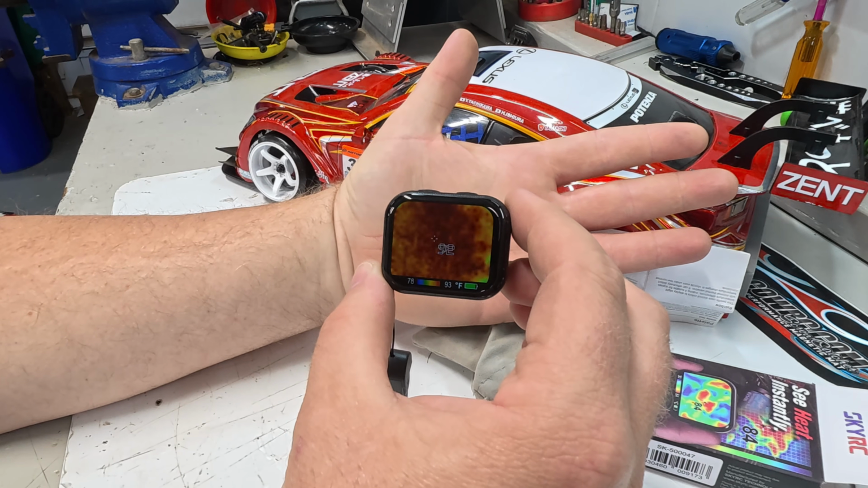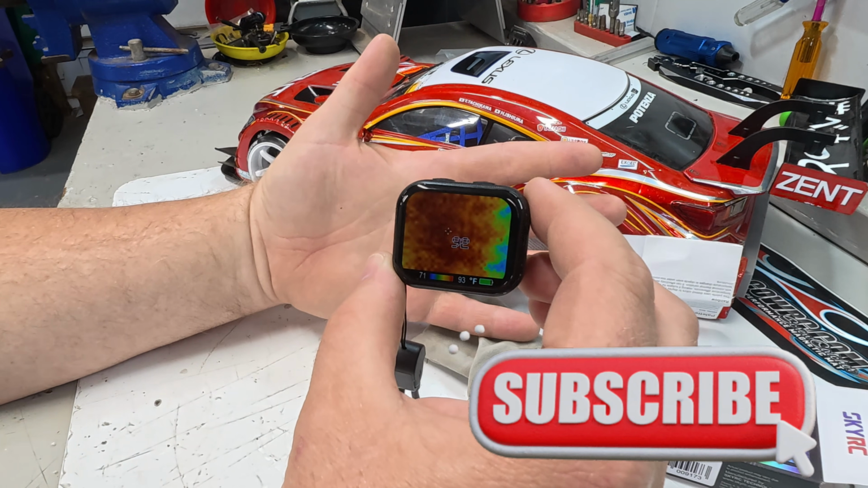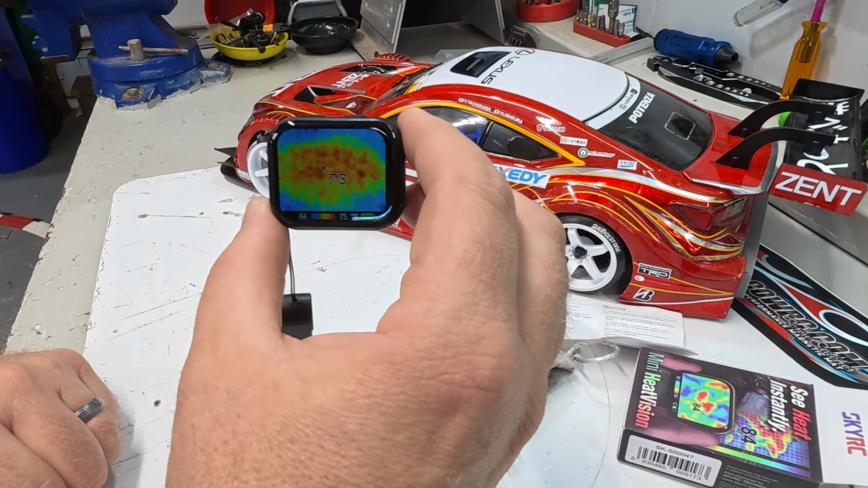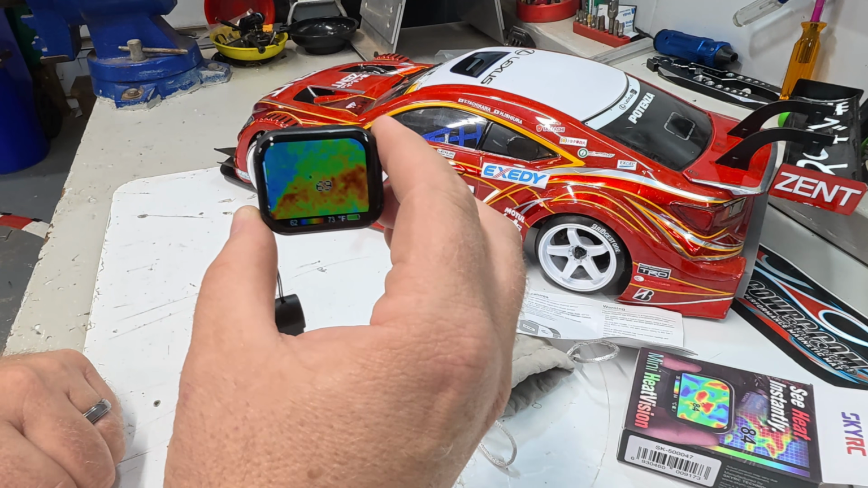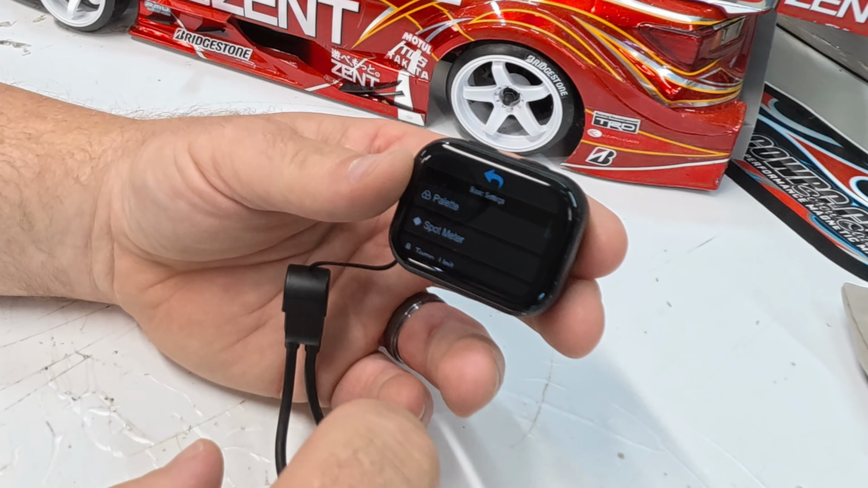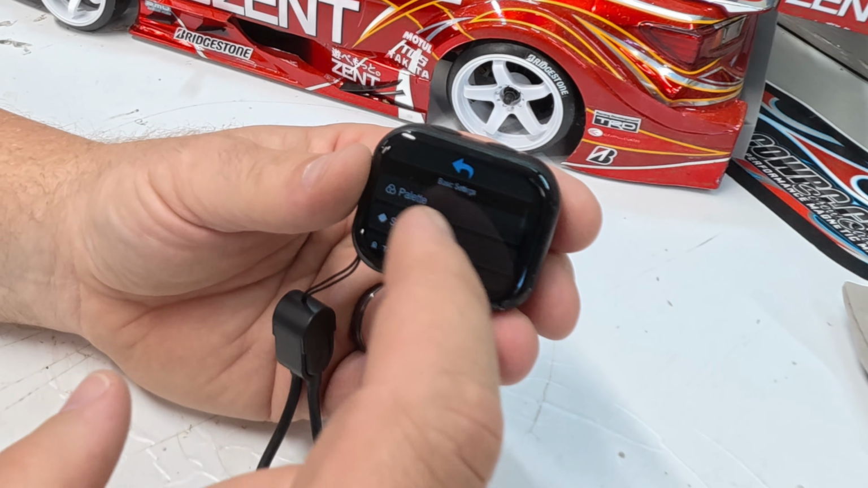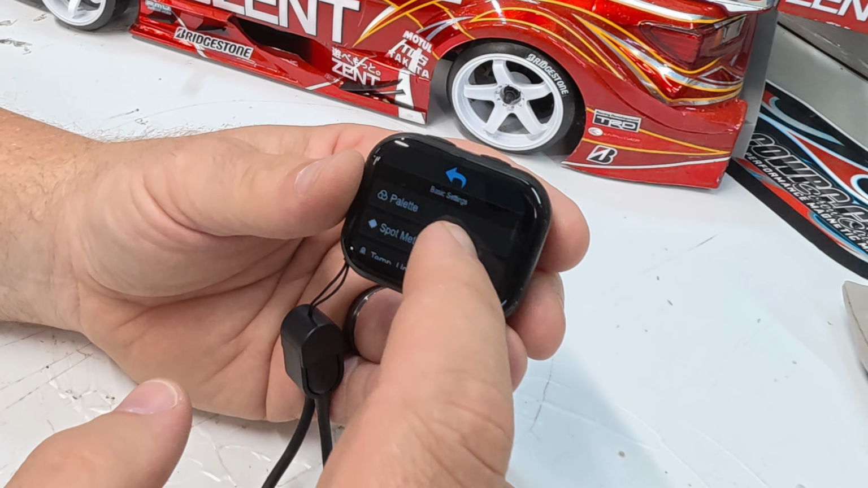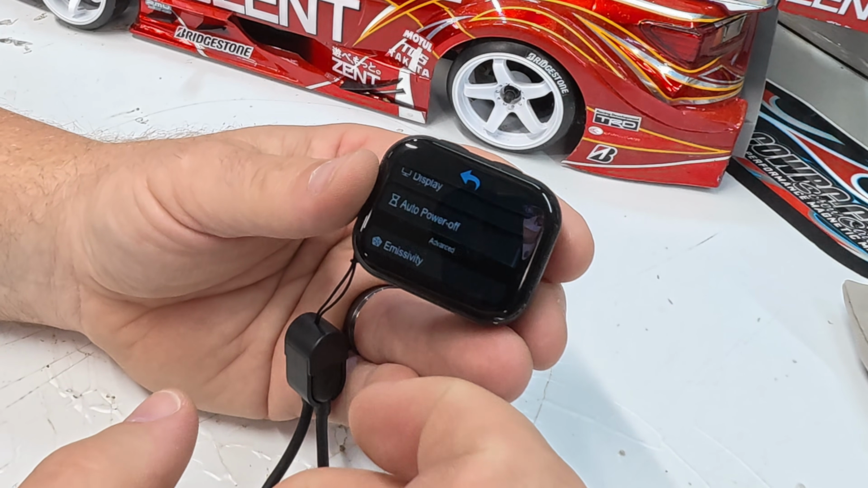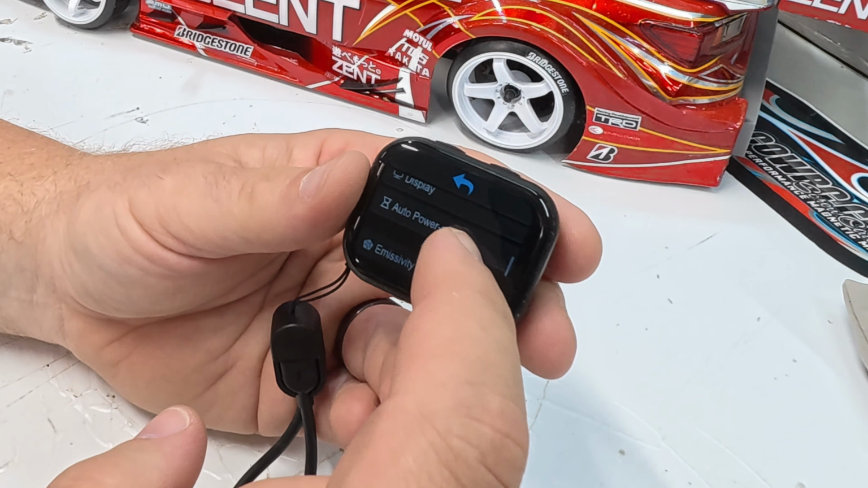There's a little sensor right in the middle that says my hand is, who would have thought, like 93, 94 degrees. We can see the car is 72, 73, which is kind of the temperature that we have here in the garage right now. If you take it and swipe down from the top, it gives you a couple different menu items that you can choose from. You can choose different color ranges. You can choose spot meter on it, what temperature units you want it to be, display, and if you want it to be auto powered off at all.